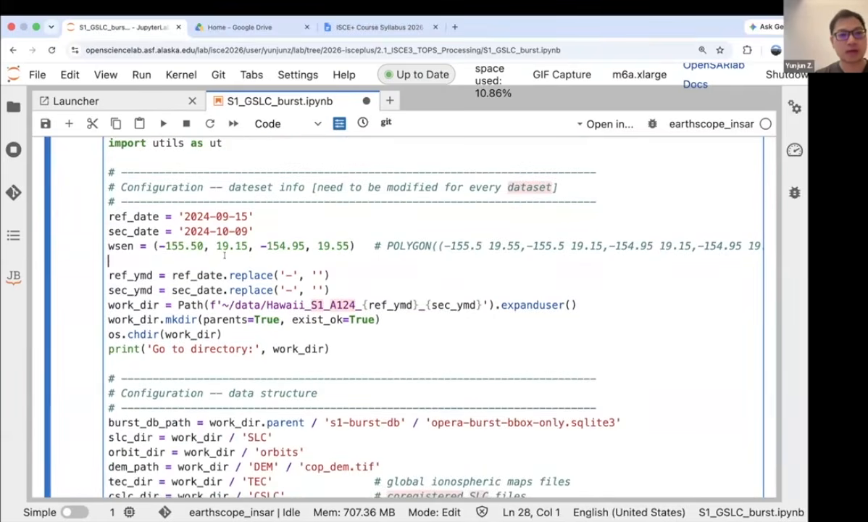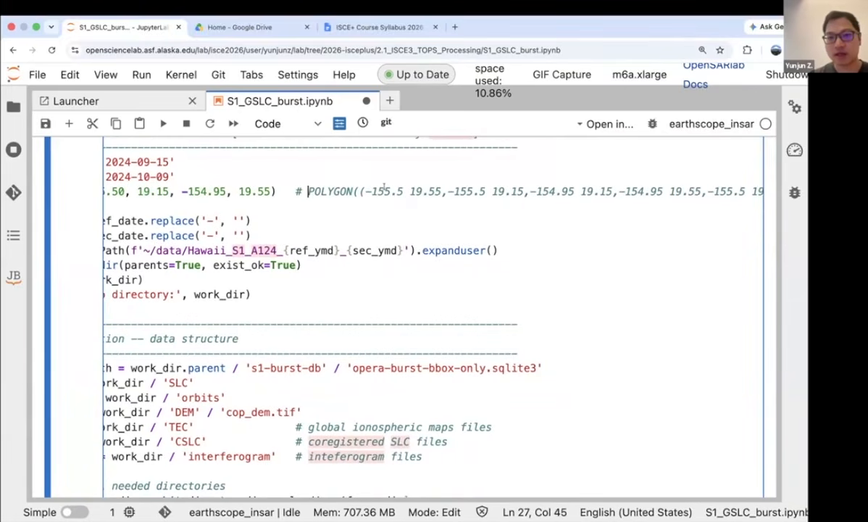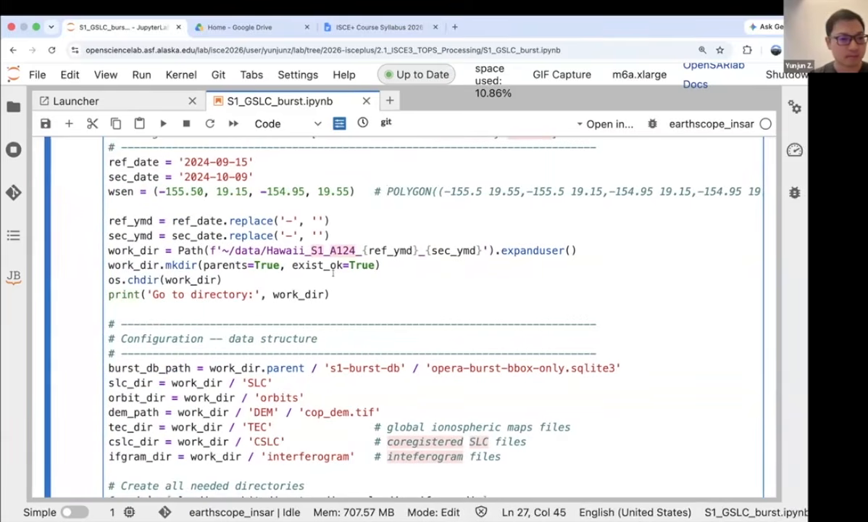So for us to run an InSAR pair, there are a few parameters we need to set beforehand. First are these two dates. They set the reference and secondary date, and a bounding box in the west, south, east, and north in latitude and longitude. If you want to check, these are the corresponding polygons in the WKT format for us to search in the ASF afterwards.